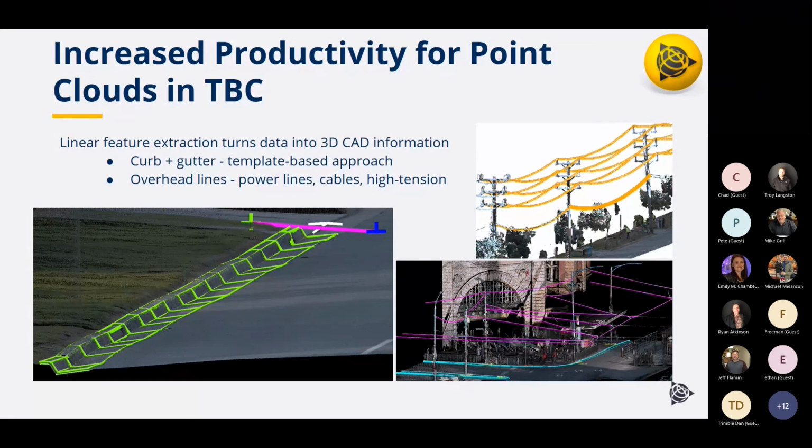You control what they can see, and it's a web browser type application, so they don't need to install any special software. They can just open it up, go in and see the data, and take some basic measurements between points. If they're looking at clearances or things like that, that can be done directly in that web-based utility.